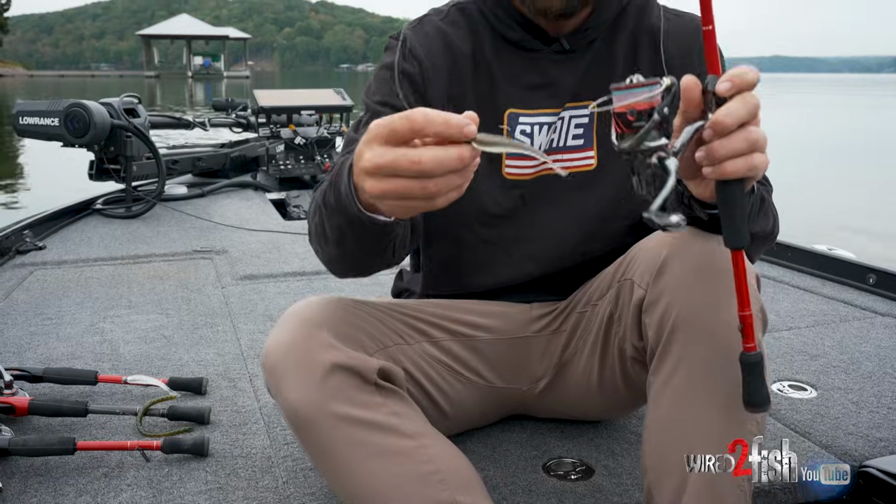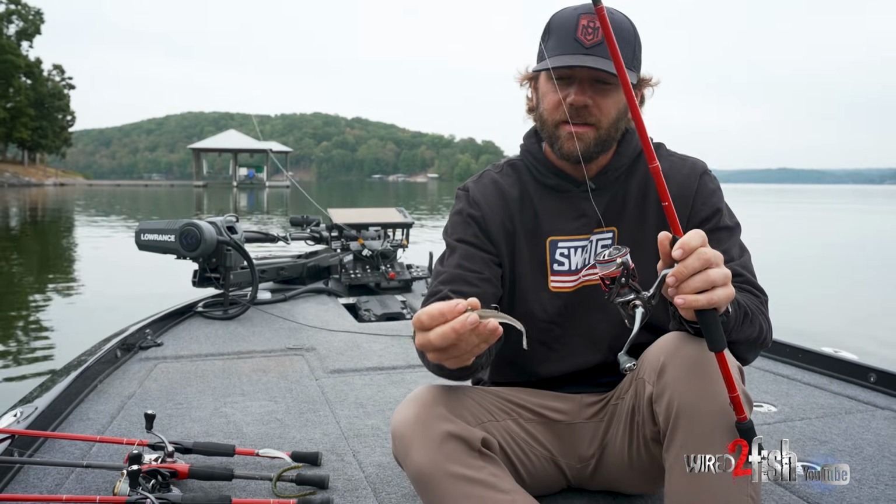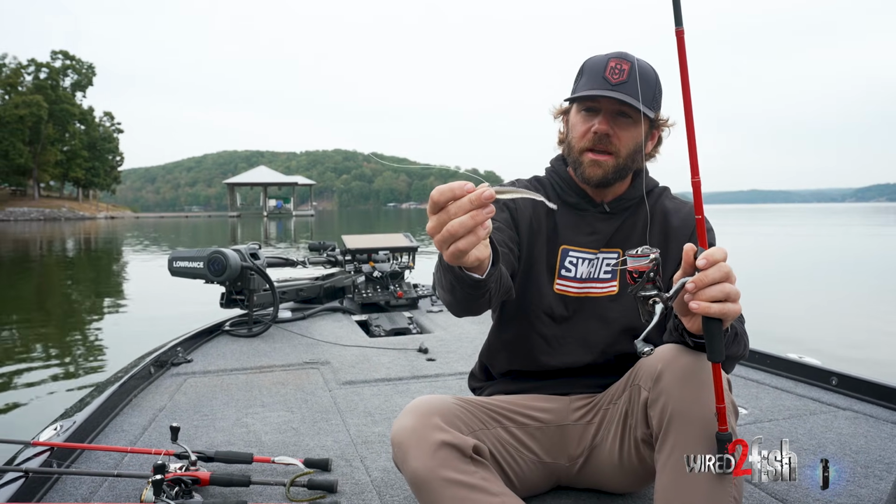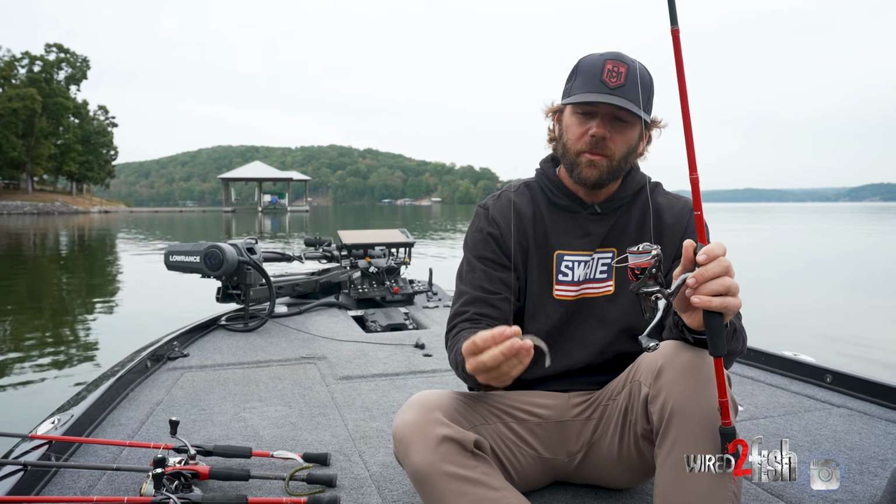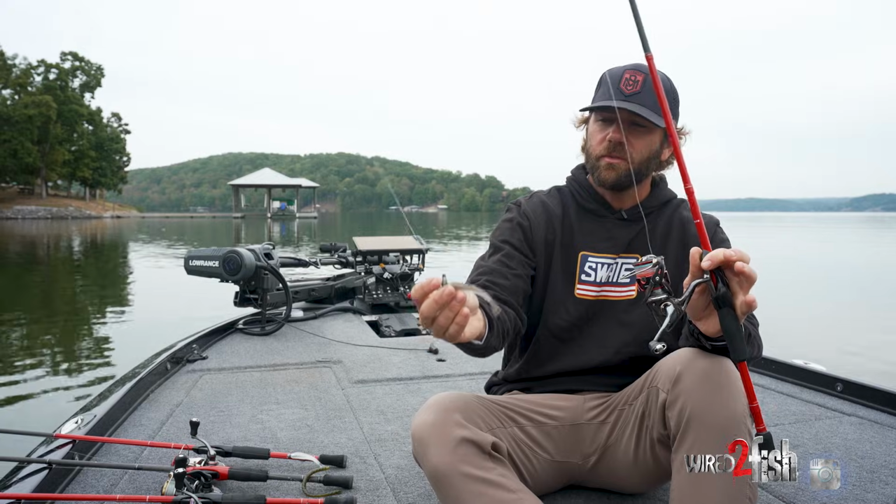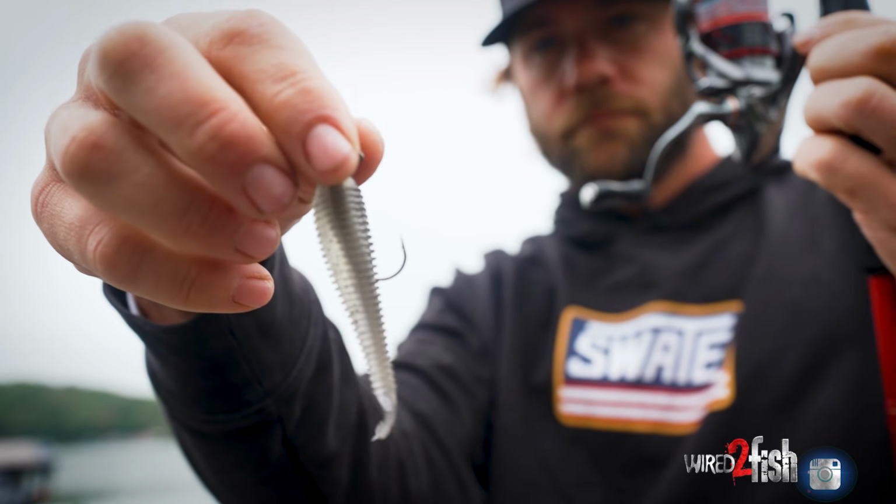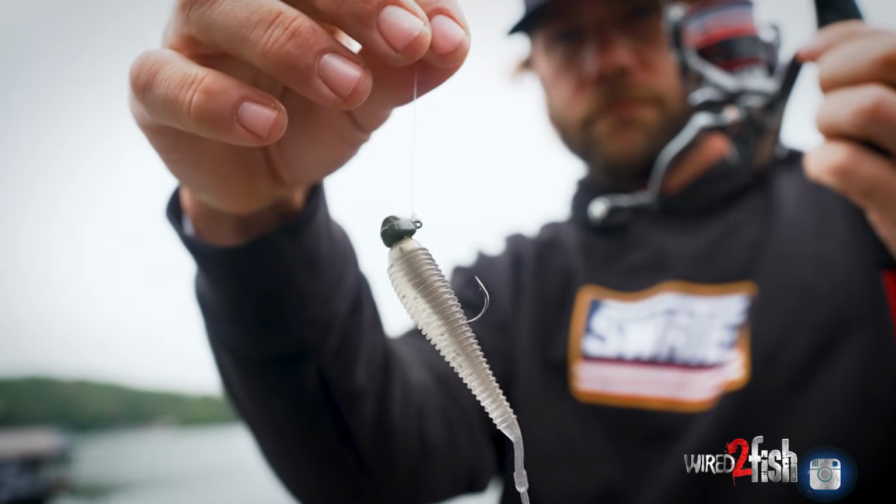Next technique is something that's gotten a lot of traction and attention lately, and that is what I like to call just a jig head minnow. It's anywhere from a 1/4, 3/8, all the way up to even 1/2 and 5/8 ounce jig heads with a little straight tail minnow bait on there. This is a super subtle and versatile bait, and it just gets bit.